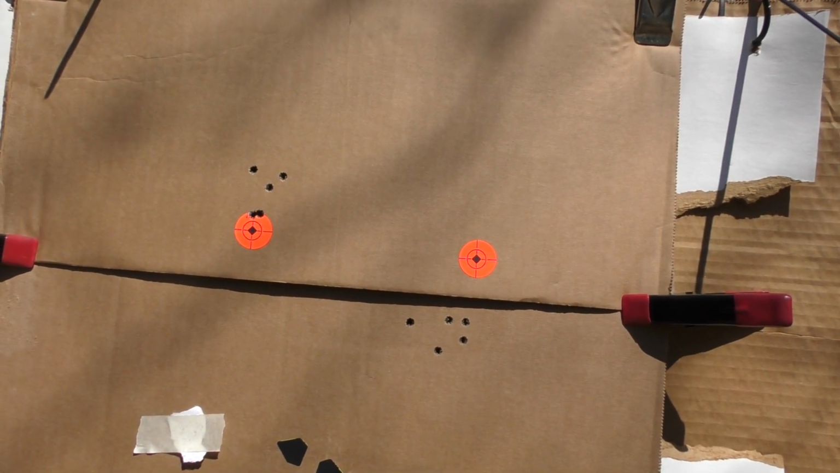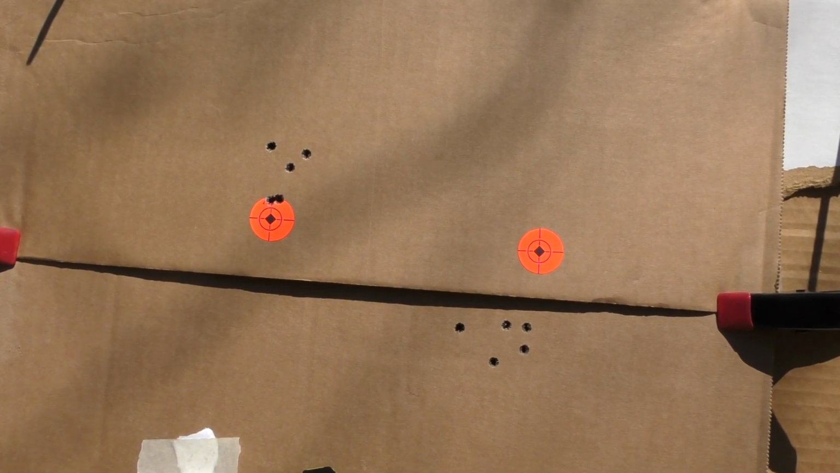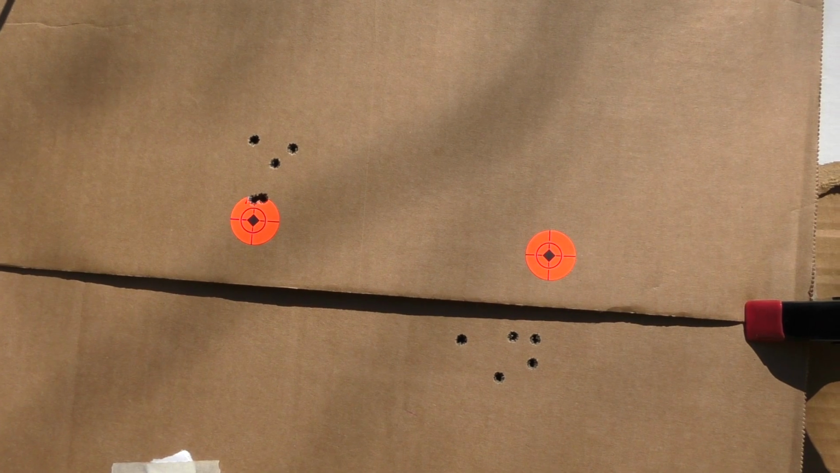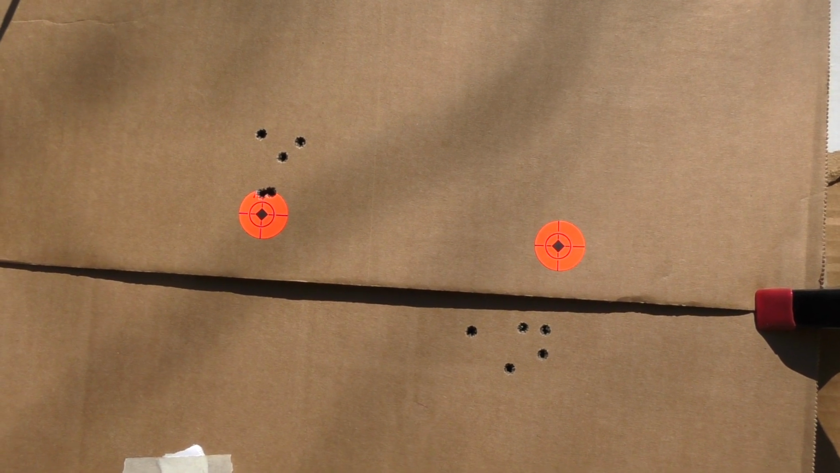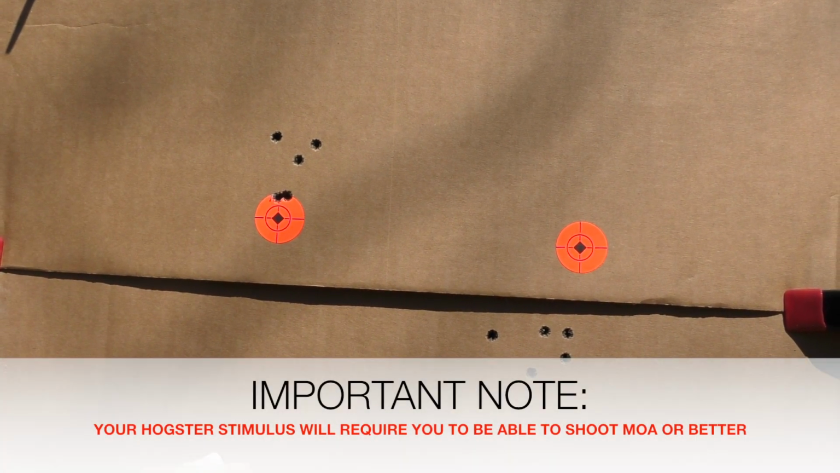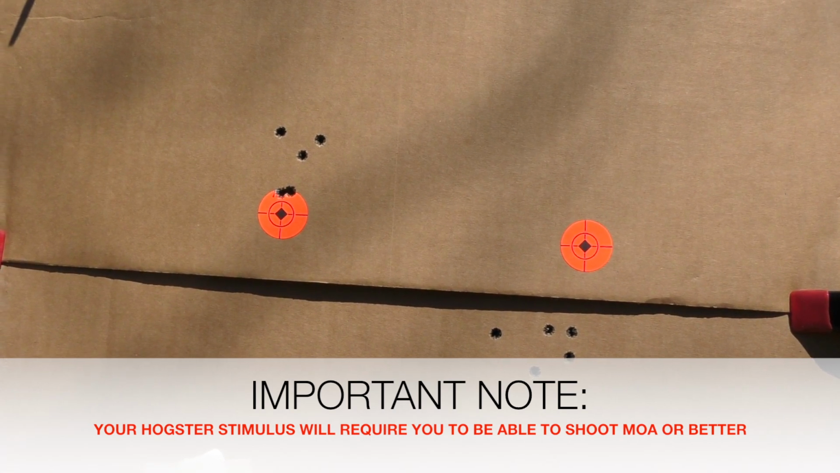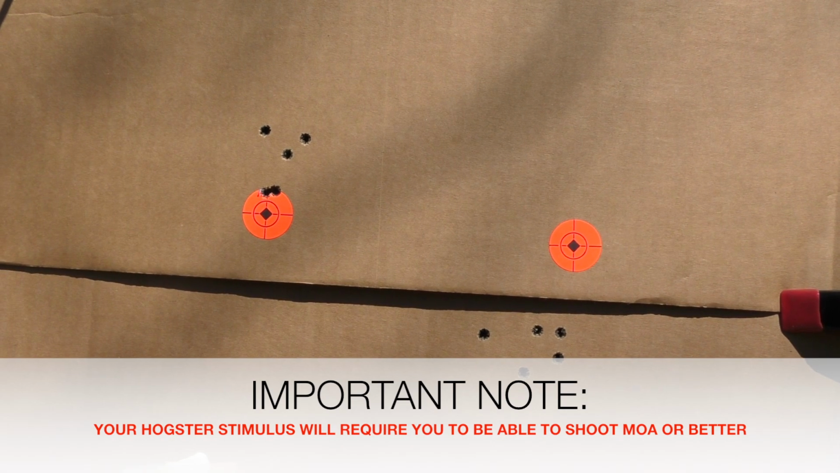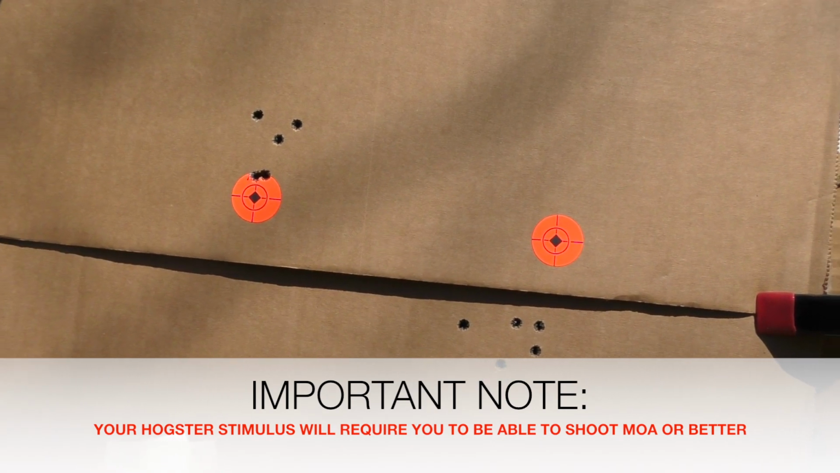Alright, so a little update on the zeroing of the Hogster Stimulus and the first few rules of thumb, which are to get a baseline accuracy of your rifle and your ammo without the Hogster Stimulus even involved in the equation. So this was using the Leupold 8.5 by 25 scope.